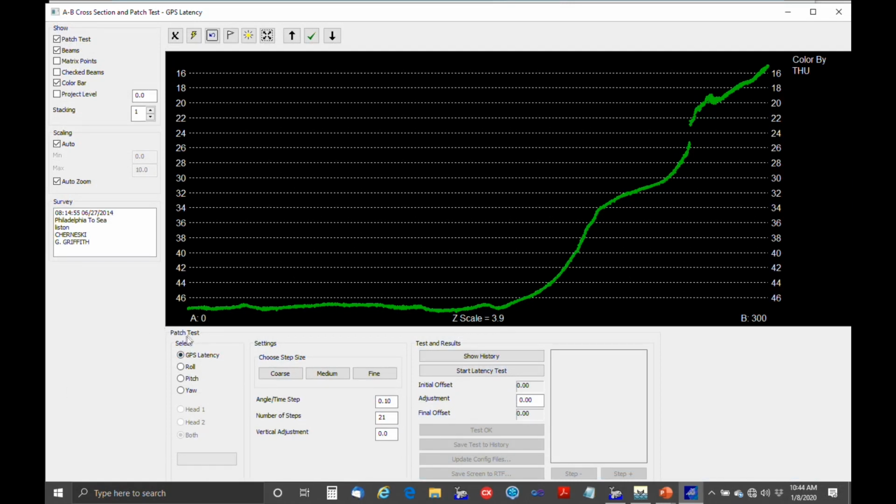Then over here, under the patch test, you select which test you're doing, and we're running GPS latency here. And then this step size: we've got coarse, medium, and fine, and if we look down here, we see some values.